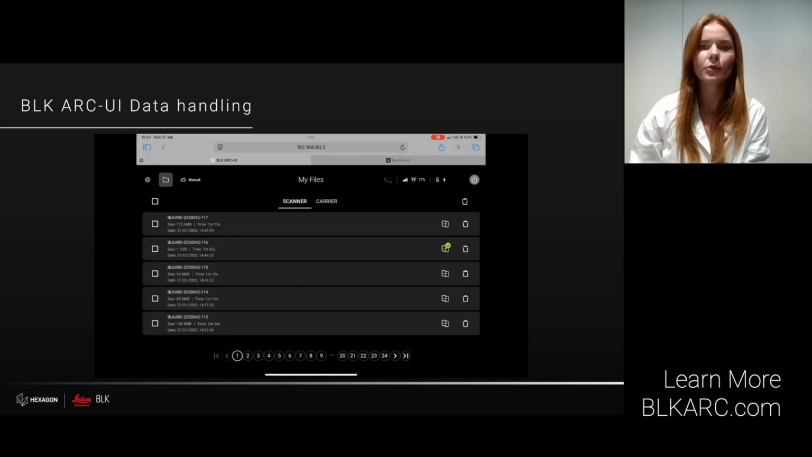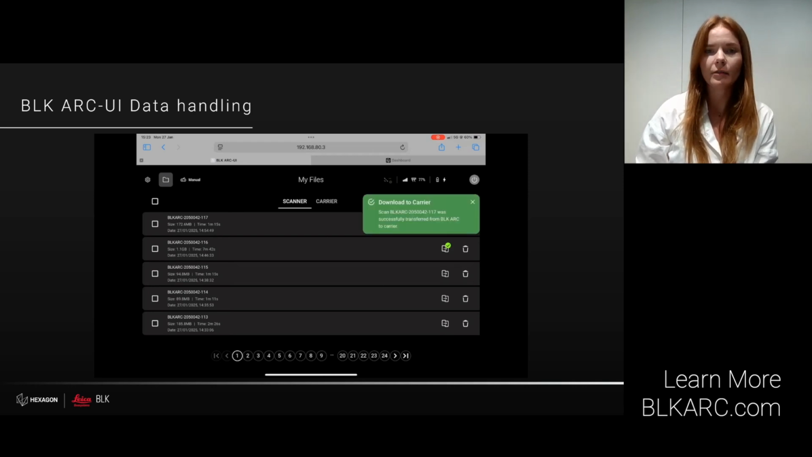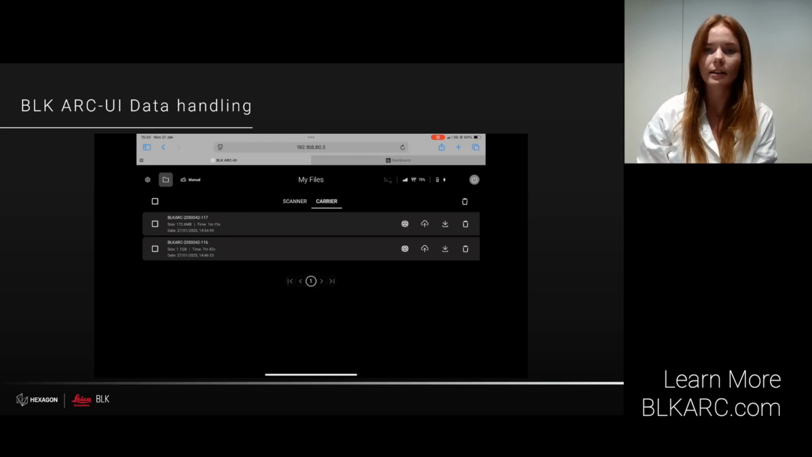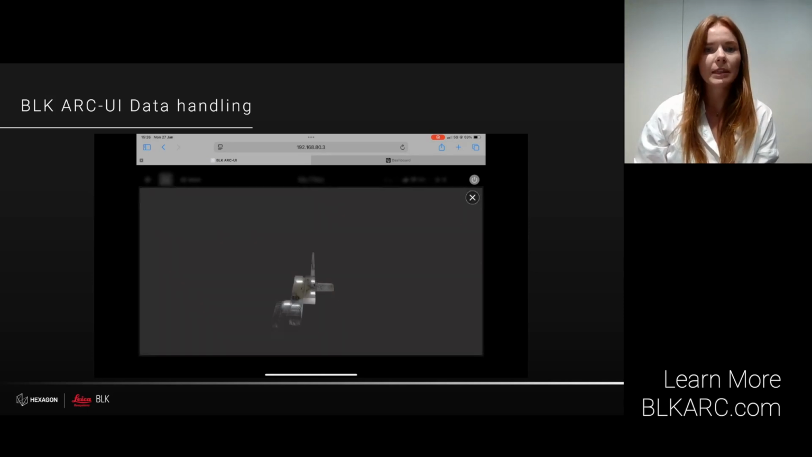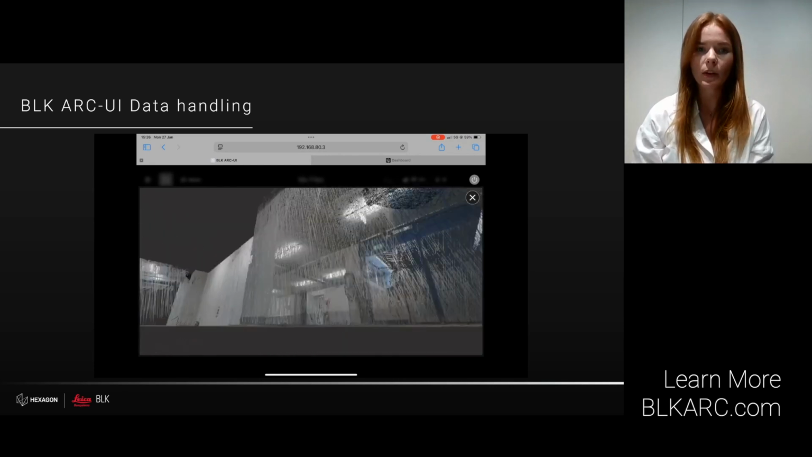Last but not least, I want to highlight the data management possibilities available in the BLK ARC UI. Once the scan is finished, the data is saved automatically in the BLK ARC's internal memory and can be reached by accessing the My Files page in the BLK ARC UI. And to work further with the data, I transfer it to the carrier. That means to the Spot Core IO computer on Spot.